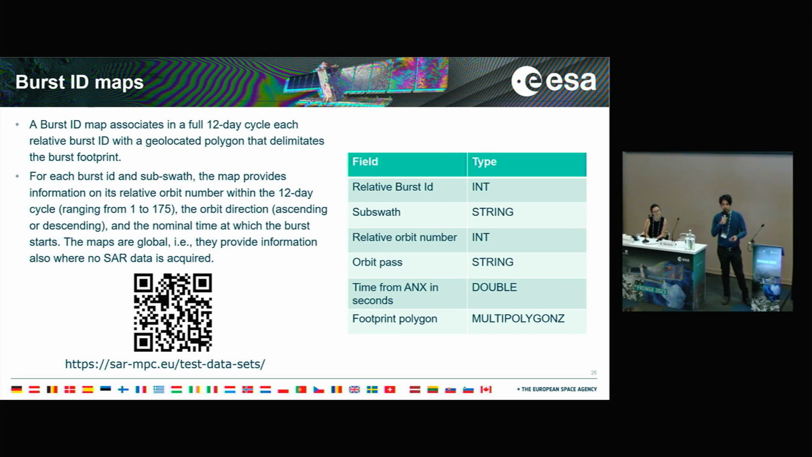They are basically databases with these fields. For each relative burst ID, the record will contain the corresponding subswath, the relative orbit number, whether it is ascending or descending orbit, the time from ANX in seconds, and the corresponding geocoded polygon.